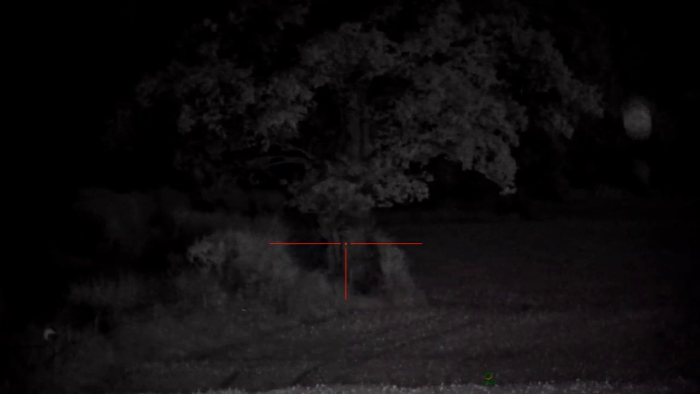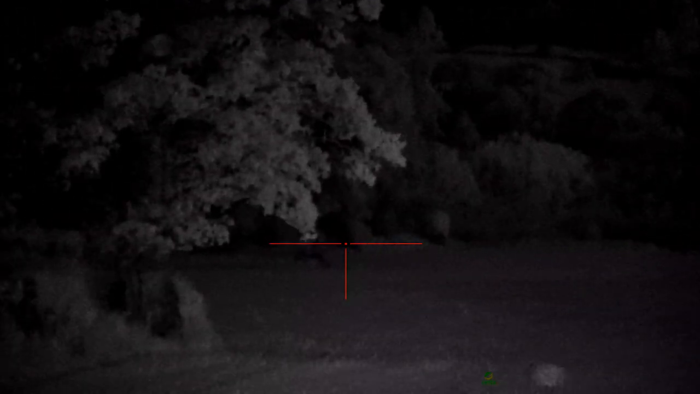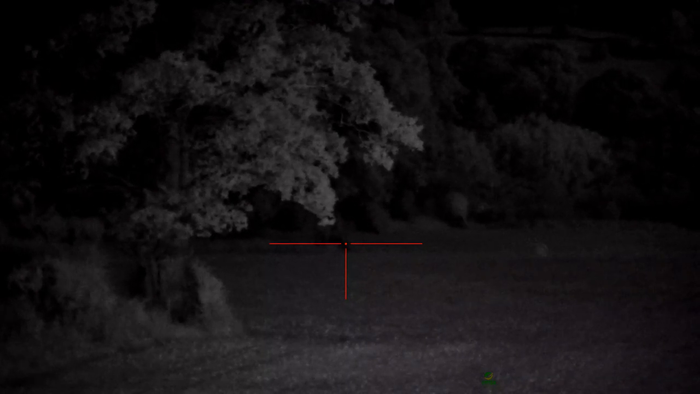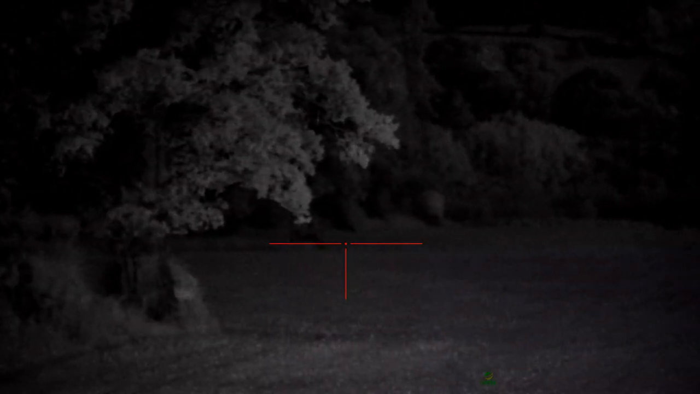There's the tree out at 214 yards. You can just about see the tree there. That one there, sorry, that's 500 yards. It's actually quite good, you can see quite a long way. You can see 500 yards easy, to be fair.